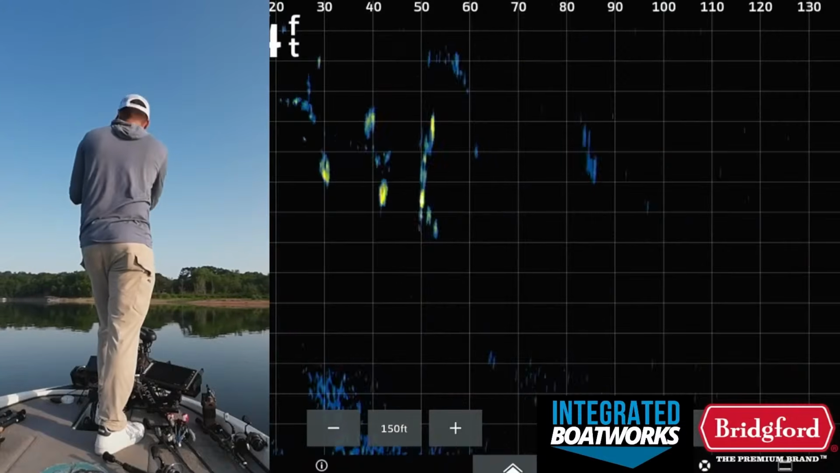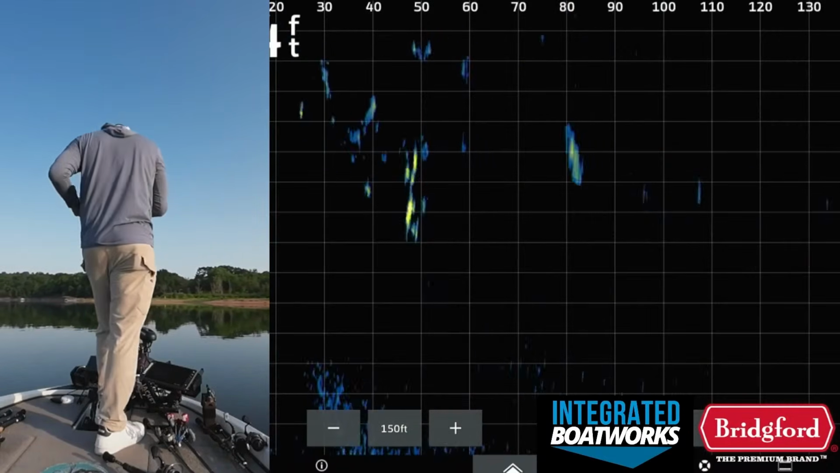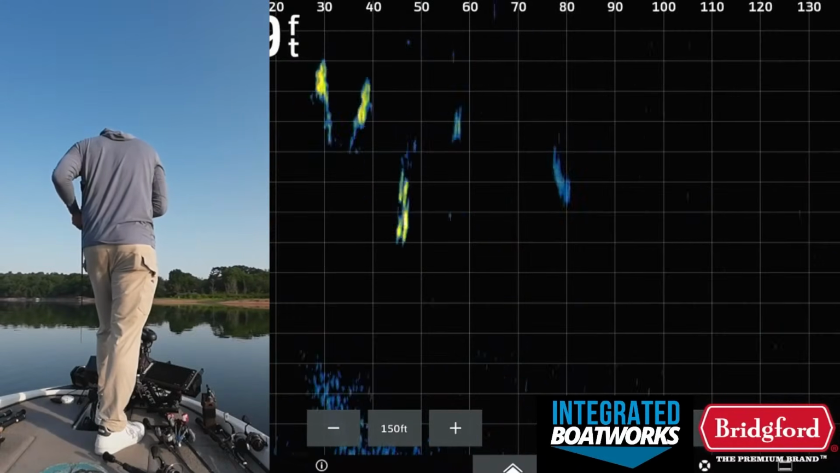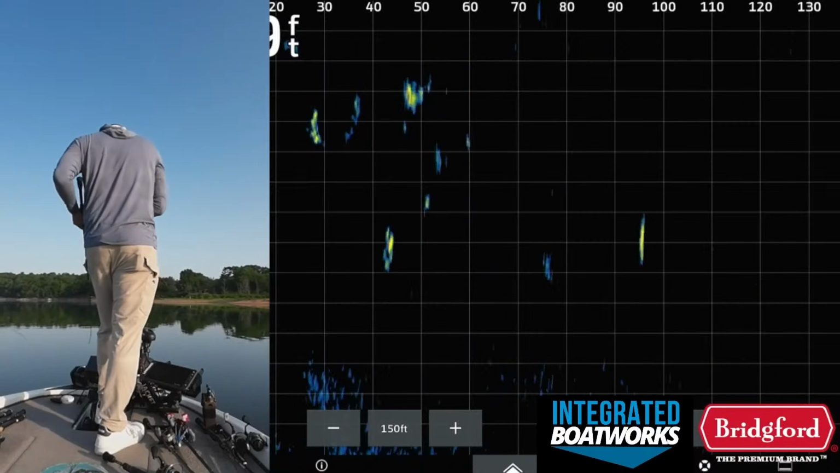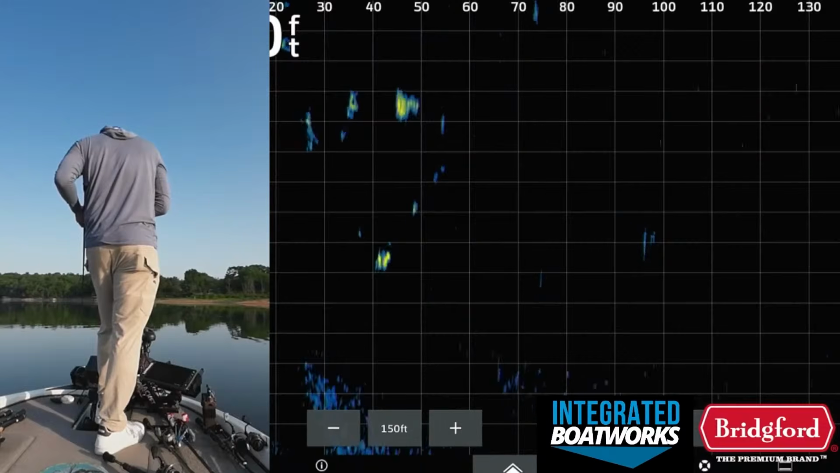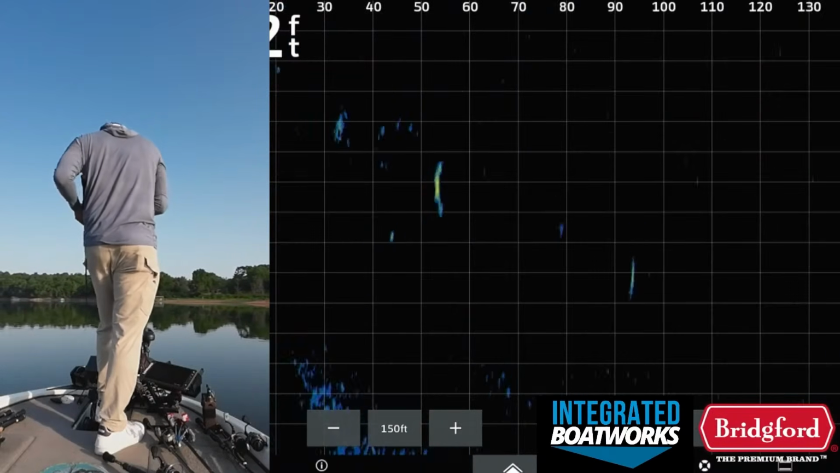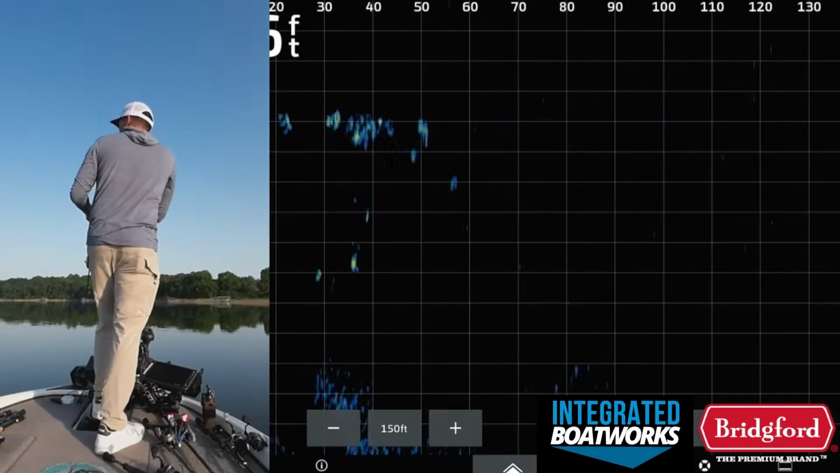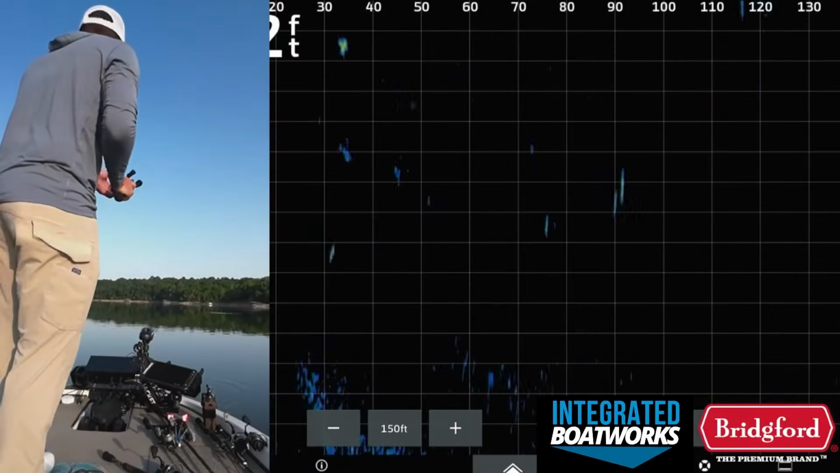Maybe someone can take advantage of these schooling shots on a lake that has bigger fish than Beaver and actually catch fish doing this, but right now this is not the deal to catch the quality fish. So let's get out of here. There's a bunch of fish around. I haven't caught one yet, literally, other than that one small largemouth. So we're gonna keep rolling.